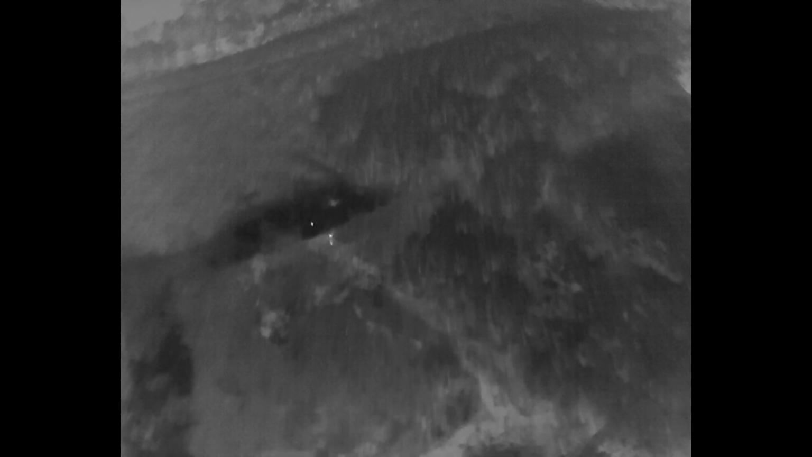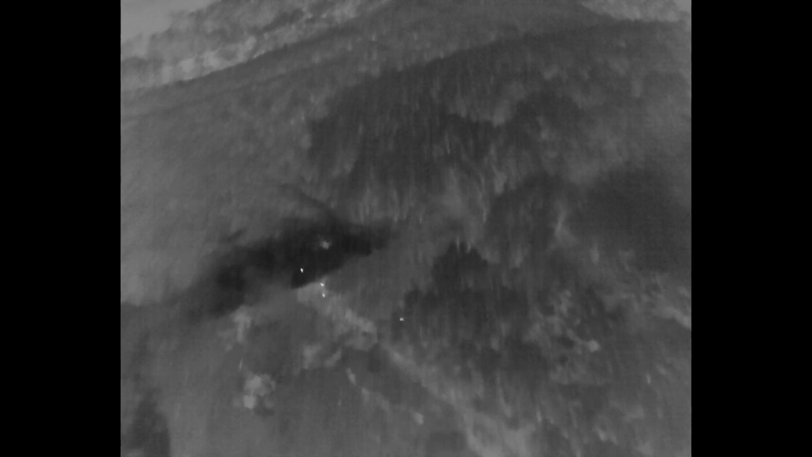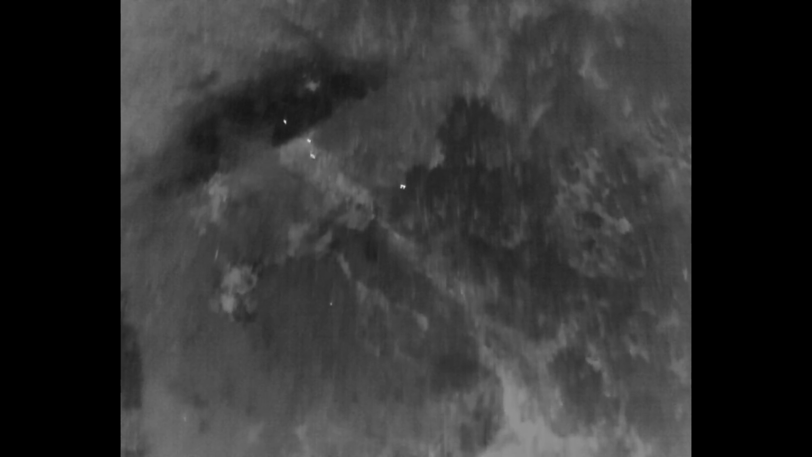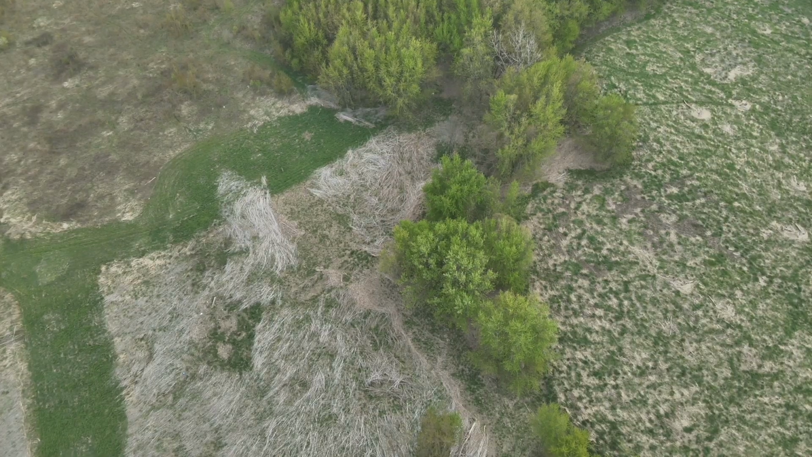I did see other animals besides deer on this trip, and they'll be coming up soon. But here's another grouping of deer. We're going to do the same thing, IR, then zoom, to determine what the deer are.